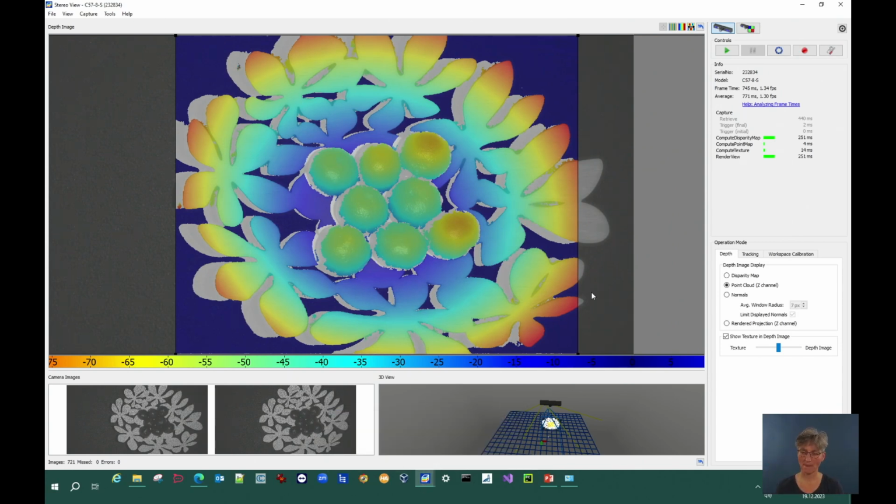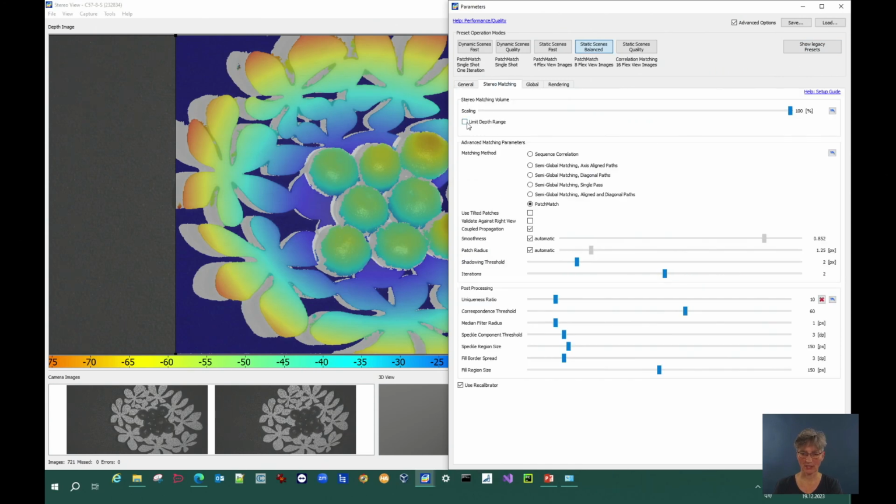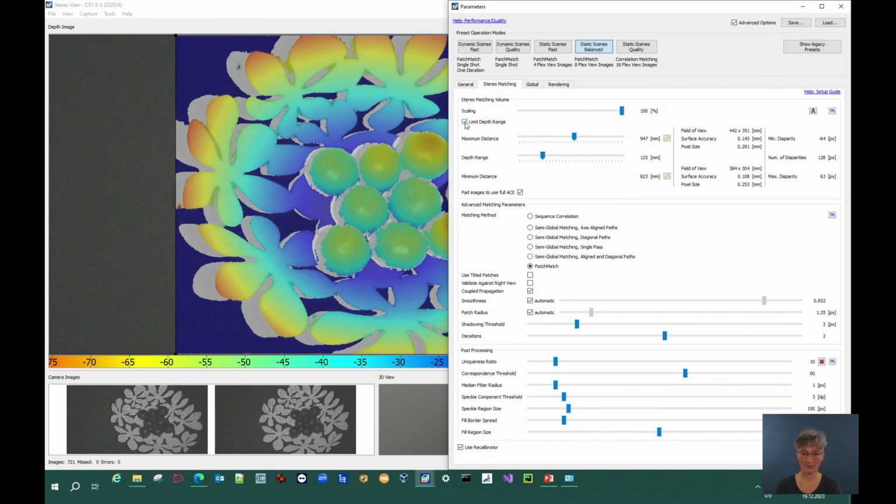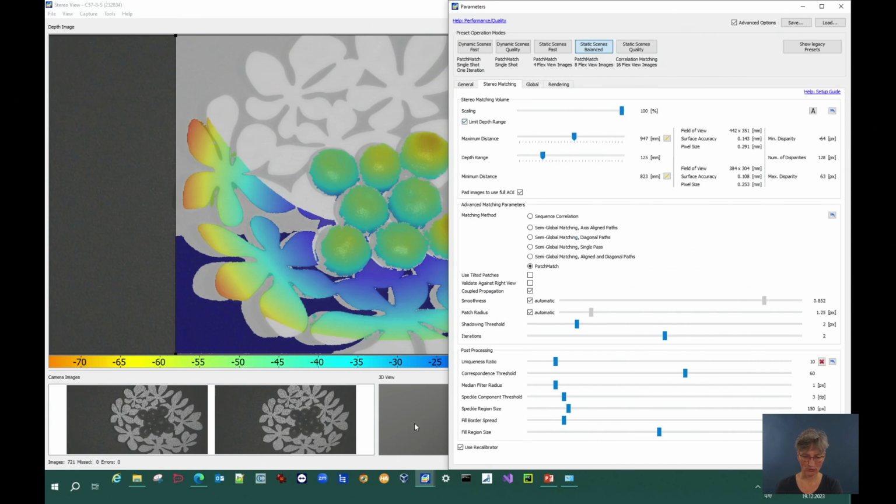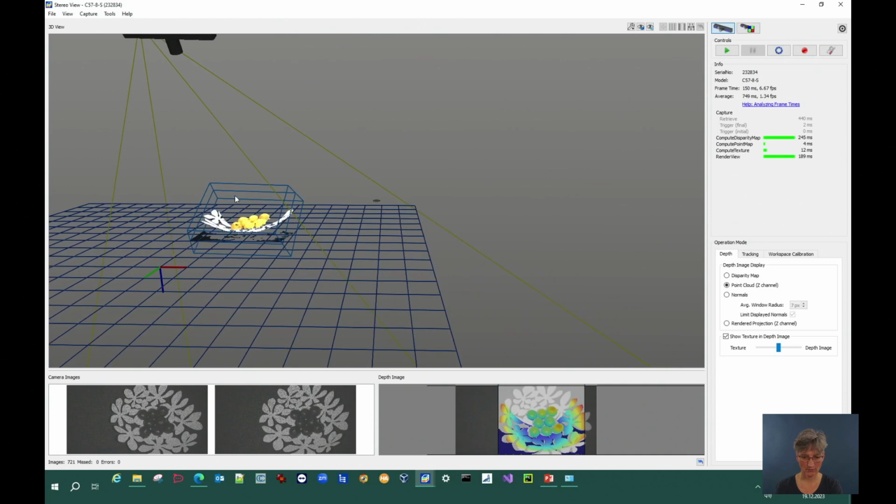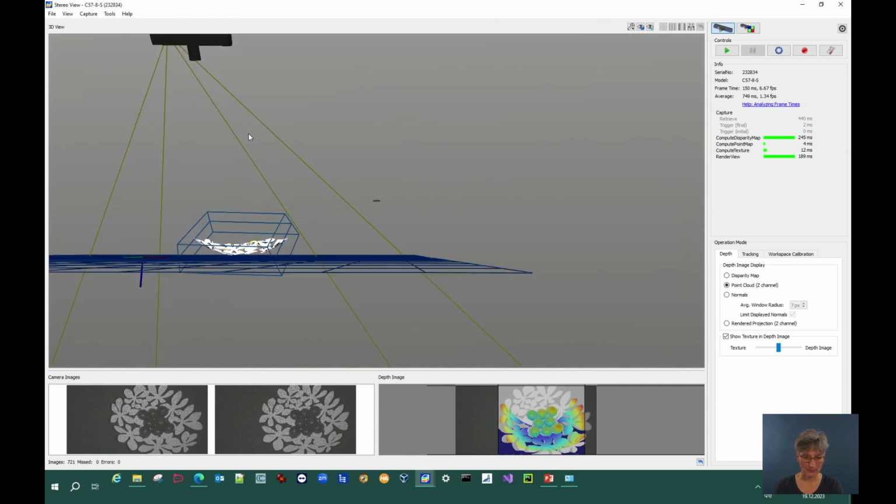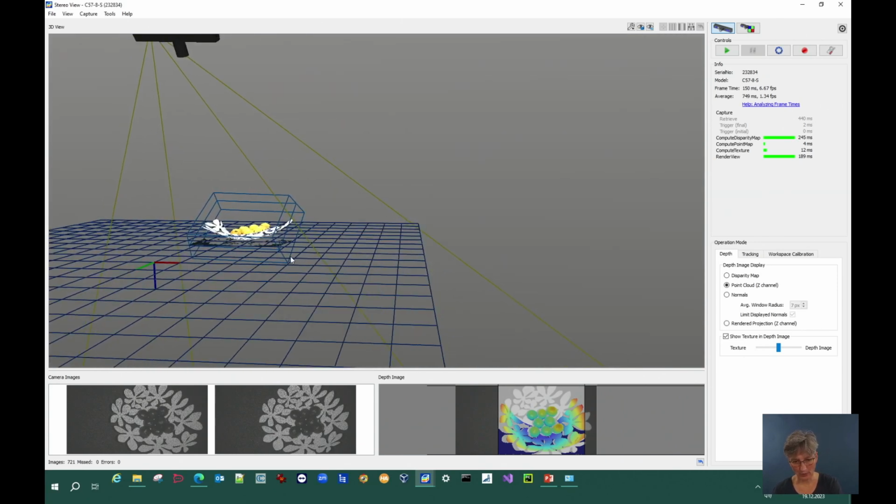depth. To do this, we go back to the parameters window and to the stereo matching, and we can limit the depth range. To show this, I go here back to that image, and you see what happens. You get that blue box that you can extend to the values you need.